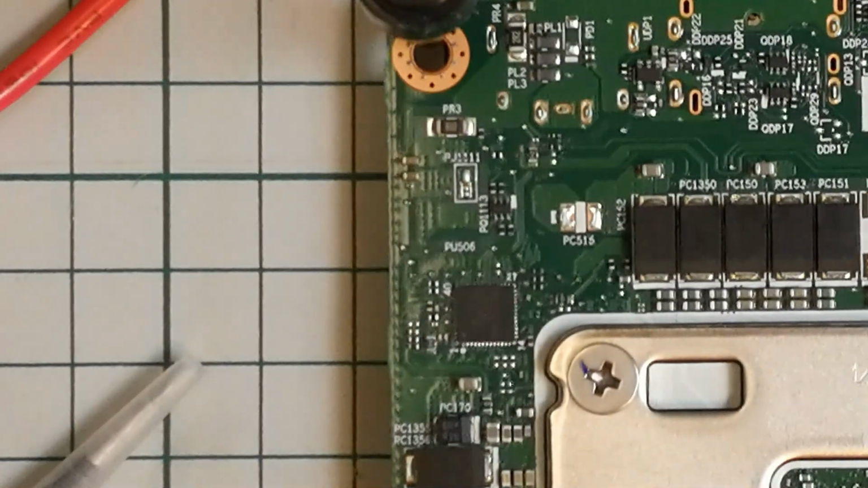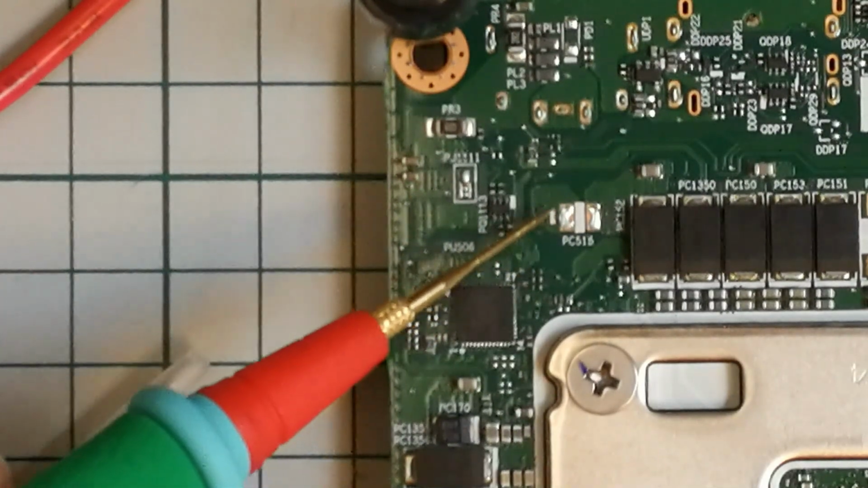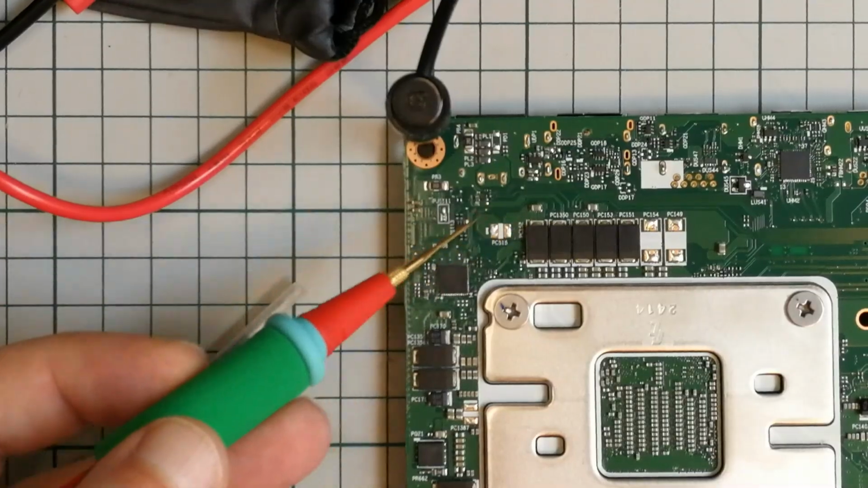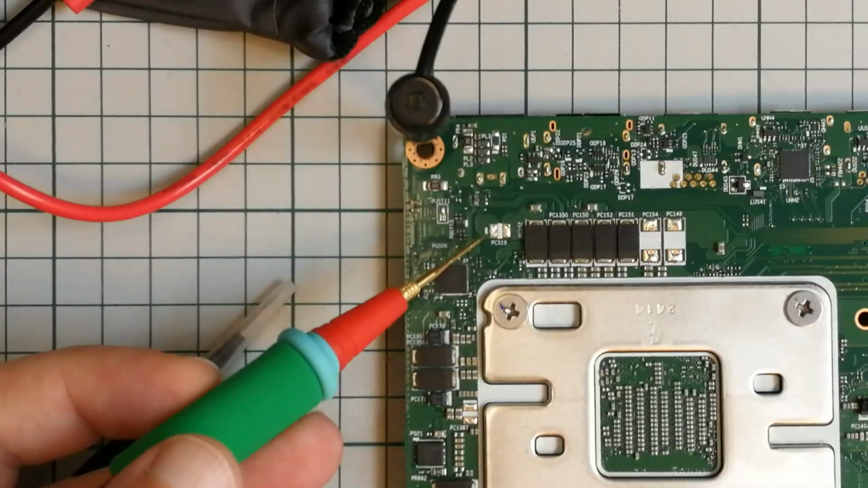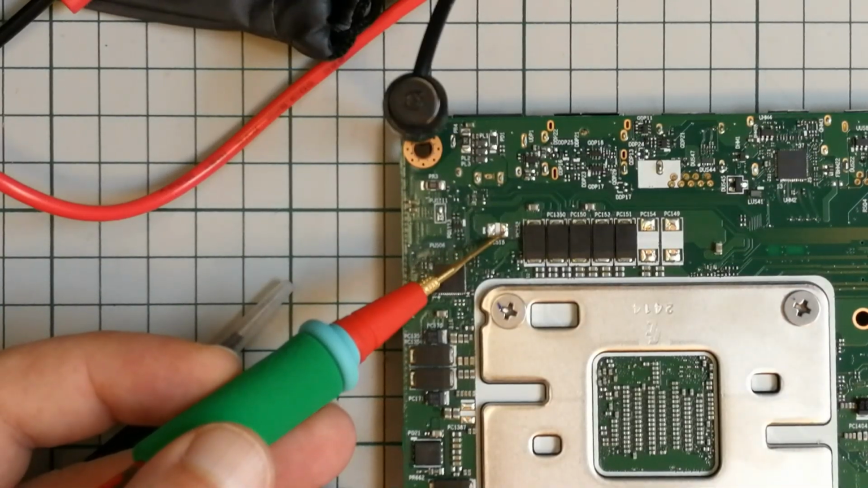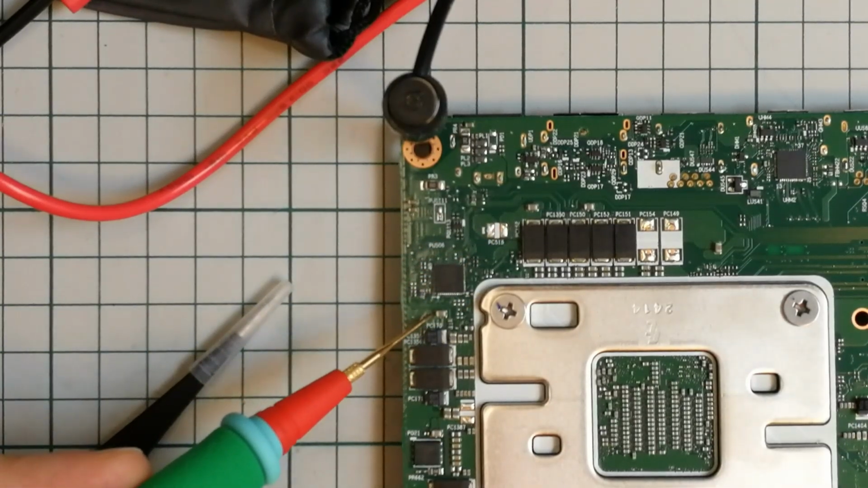Okay. Let's have a close-up look and answer the question: why did I choose this spot specifically to inject power? Well, first of all, it's in a wide open area, so there aren't any parts around. And second of all, when I measured the initial short, this point over here was 1.2 ohms, and the ground was like a dead short. So I could have used this capacitor over here, but let me try and zoom in a bit.